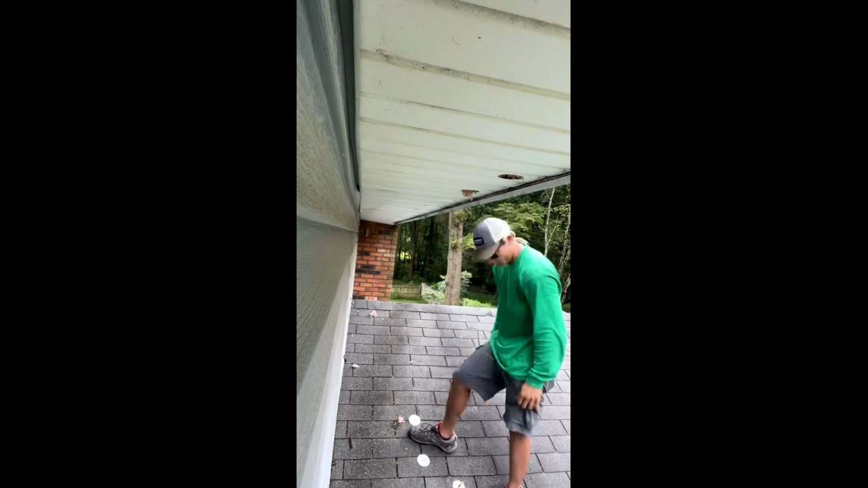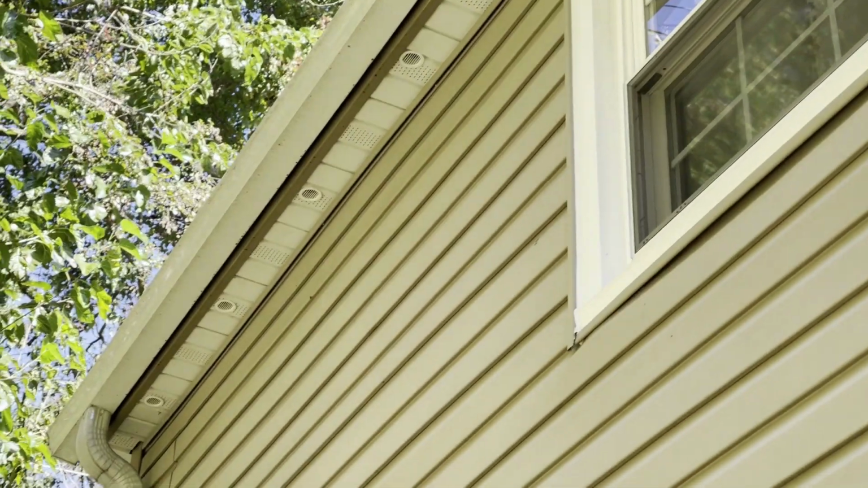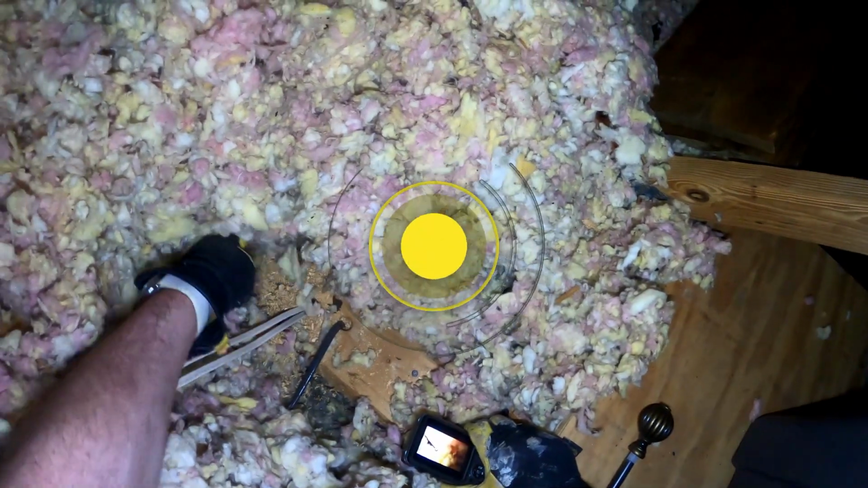I turned my camera off and it was black. I even went outside and pushed up on the soffit and I confirmed that it's solid, likely plywood. There are a few ways to fix this, and you can plan to do it either before or after getting the attic insulated. Next, let's talk a little bit about air sealing a house.